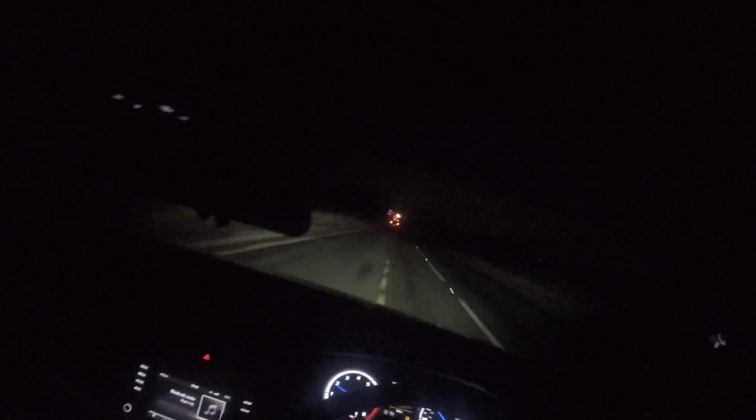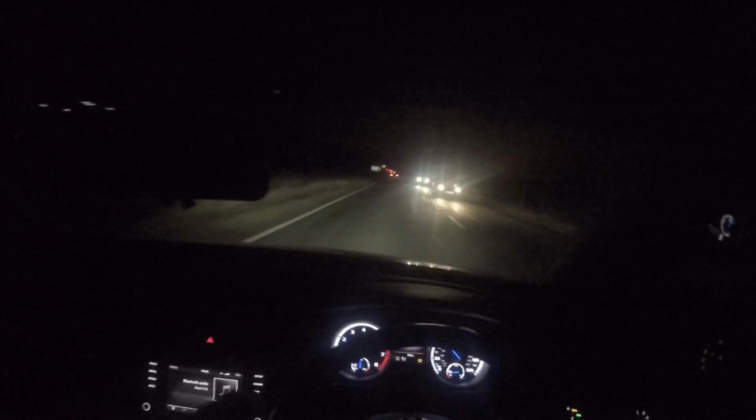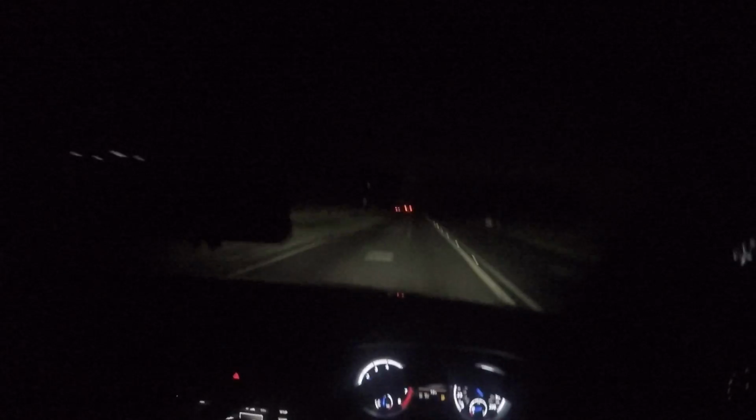I recently wrote an article on there about this car, and I compared it somewhat to a scalpel. I mean that in the sense of, you tell it where to go, it goes. You tell it what to do, it does it. And when you compare that to something like the M140i, which is a bit of a sledgehammer, but a bloody good sledgehammer.